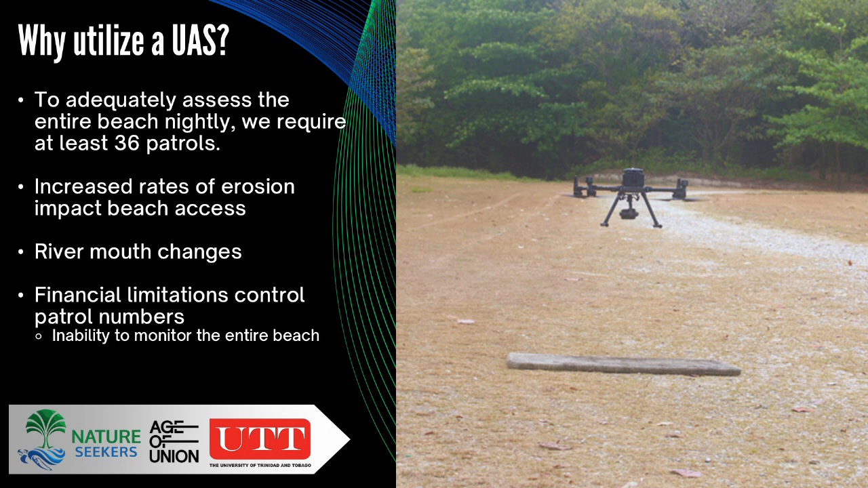So sometimes you might be on the beach, but because it's so eroded, at high tide, the wave is hitting the backshore, it's really not safe to either send patrols up because the tide might still be coming up, or if you have tours and that sort of stuff, it's not safe to pass in those locations. And then of course you have the rivers, where the river mouth changes, which present the same issue.